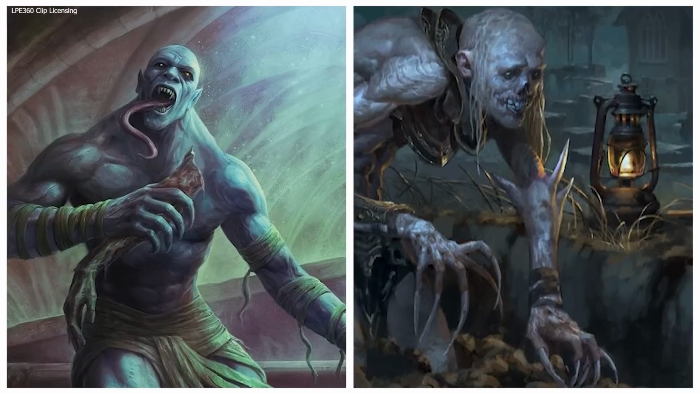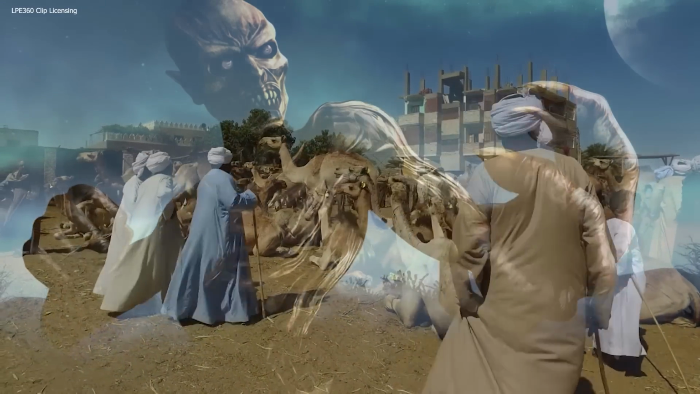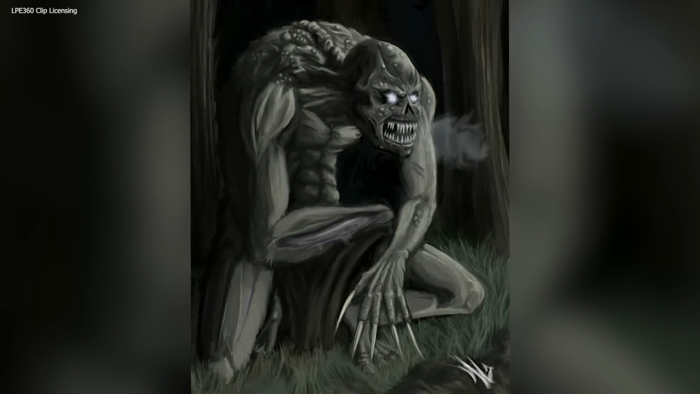Whereas some people firmly believe that this was a ghoul. A ghoul is basically a demon-like being or monstrous humanoid that originated in the pre-Islamic Arabian religion. In modern fiction, the word ghoul usually describes a certain kind of undead humanoid monster that consumes human flesh. Sounds pretty horrific and terrifying.